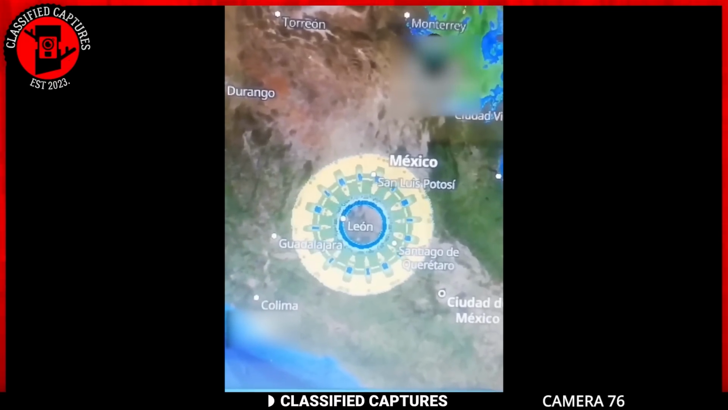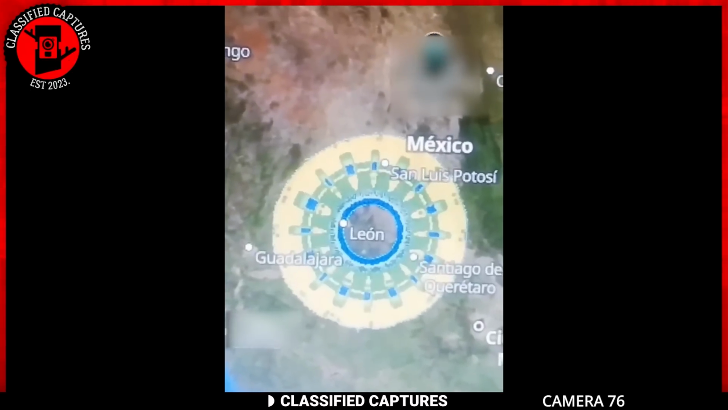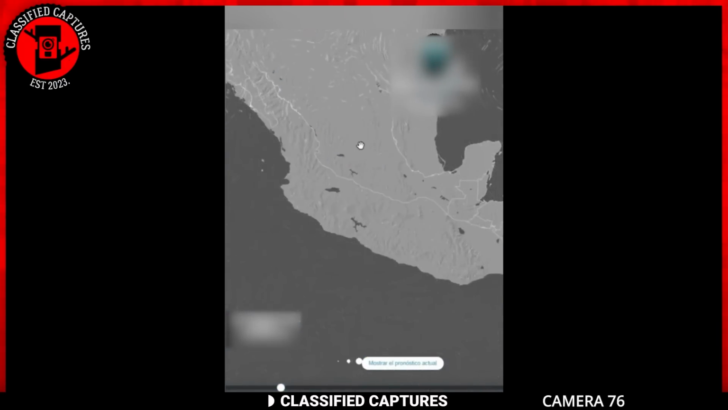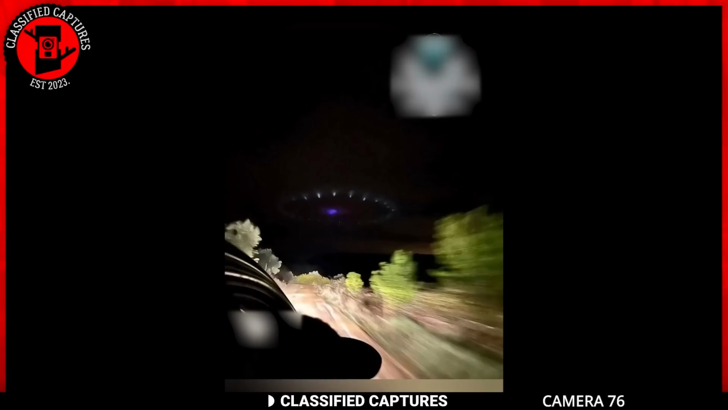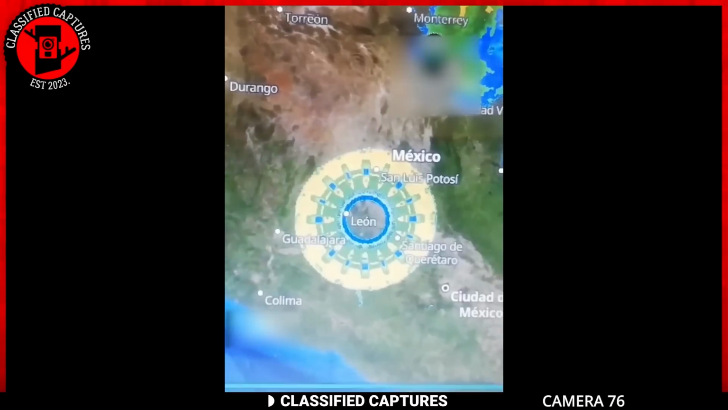In Mexico, a giant anomaly was spotted on the radar. This mysterious phenomenon appeared in the night sky and looked so out of this world that it quickly captured everyone's attention. It was a circle of light with smaller orbs, all shaped like saucers, creating an almost otherworldly display. People who witnessed it in real life were stunned, and the radar images only added to the intrigue.